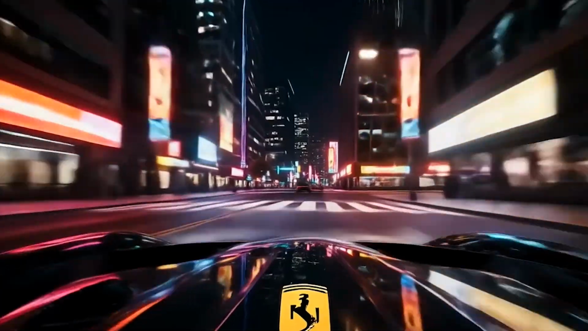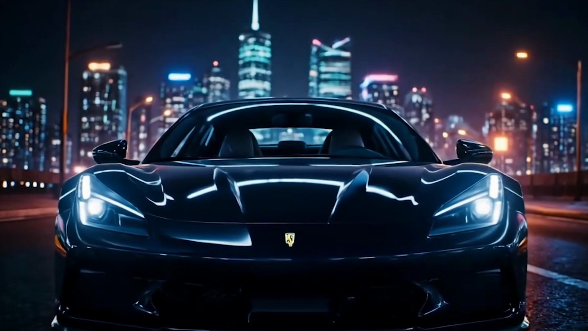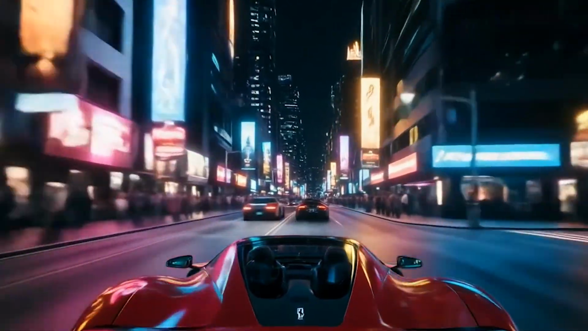You shift back into gear, and the Ferrari growls to life once more. The downhill road opens ahead, steep, curving, daring you to let go. With a deep breath, you press the accelerator. Instantly, gravity joins the power of the engine, pulling you faster, harder, smoother.